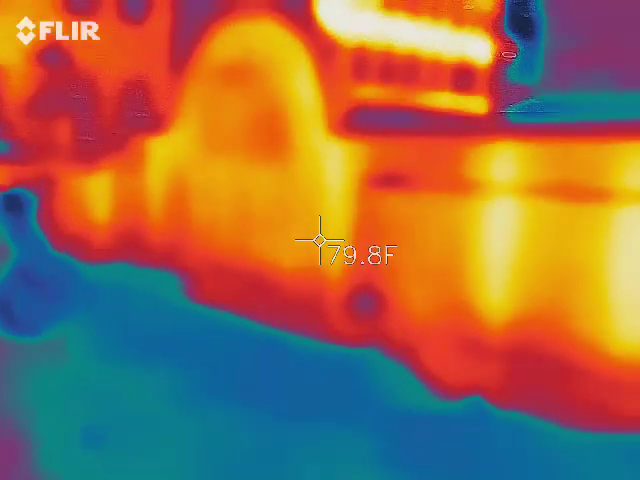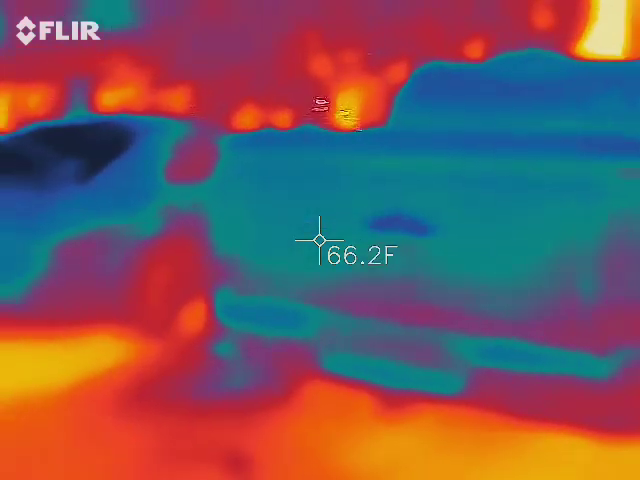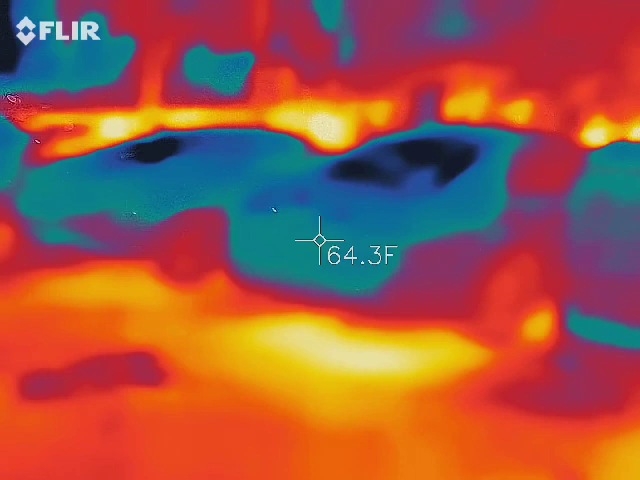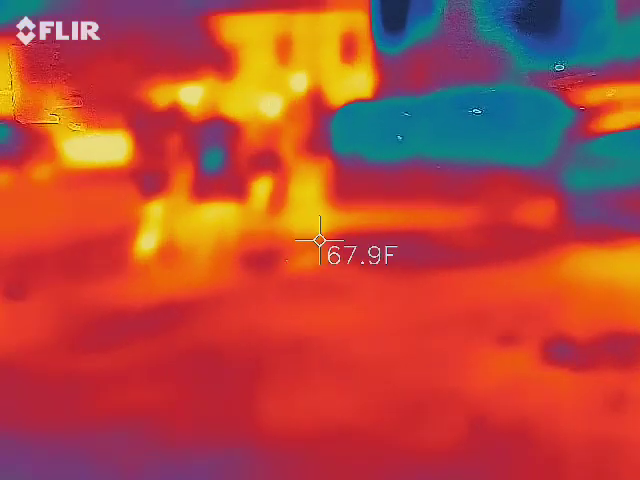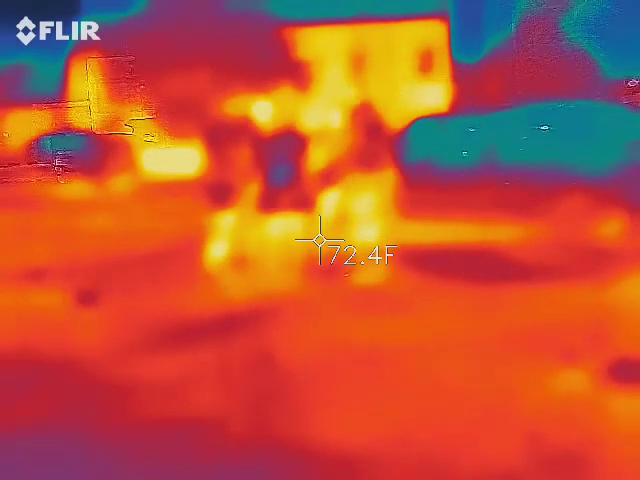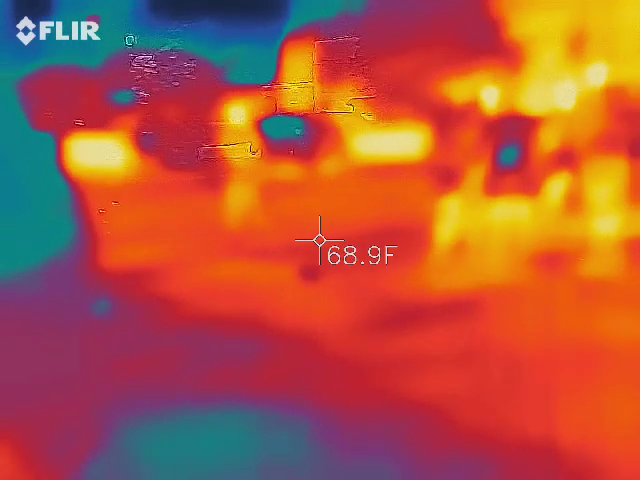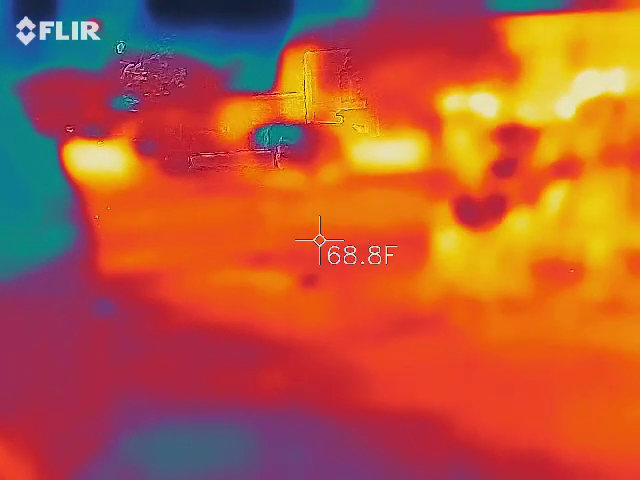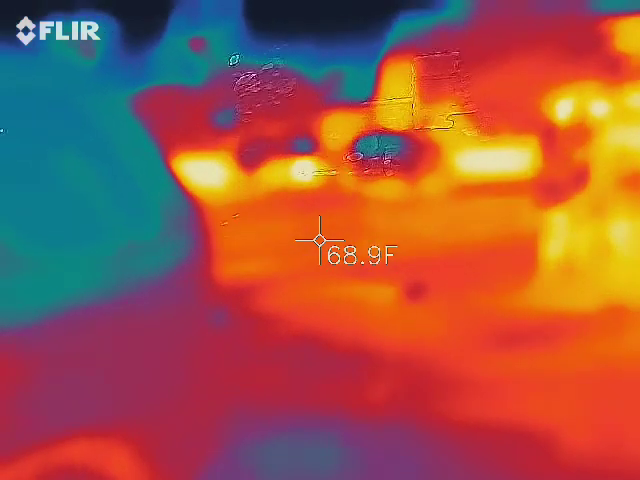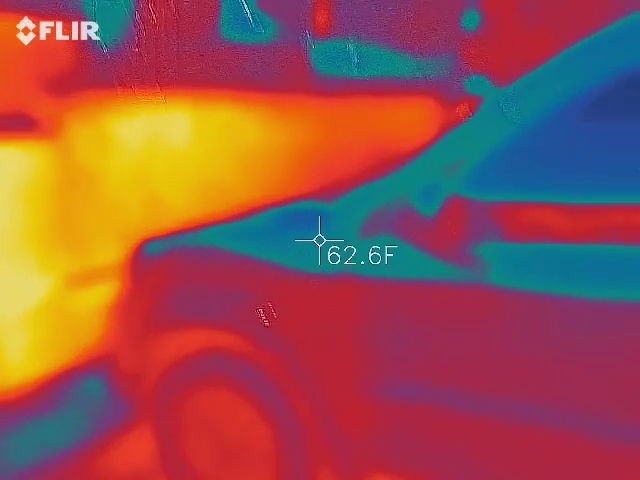Turn it. Keep turning. Rotate. Slower. Slower than that. Slowly. Anybody in? Oh, there's a blue spot on her book bag. What is the main name? We heard something. Totem. Class Factotor or whatever.